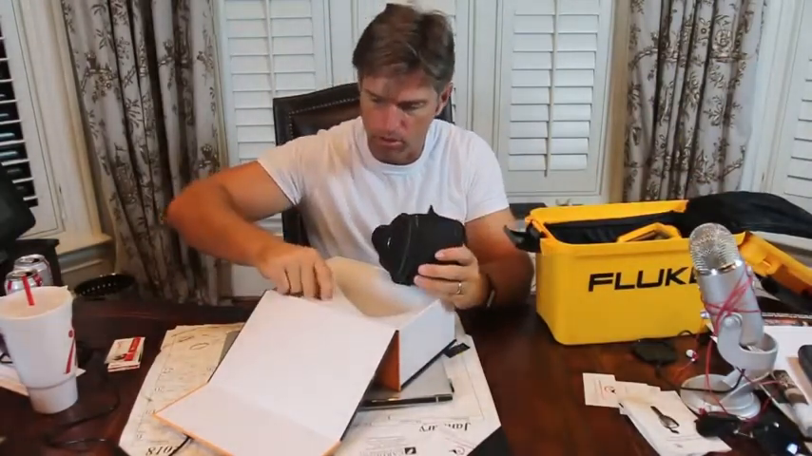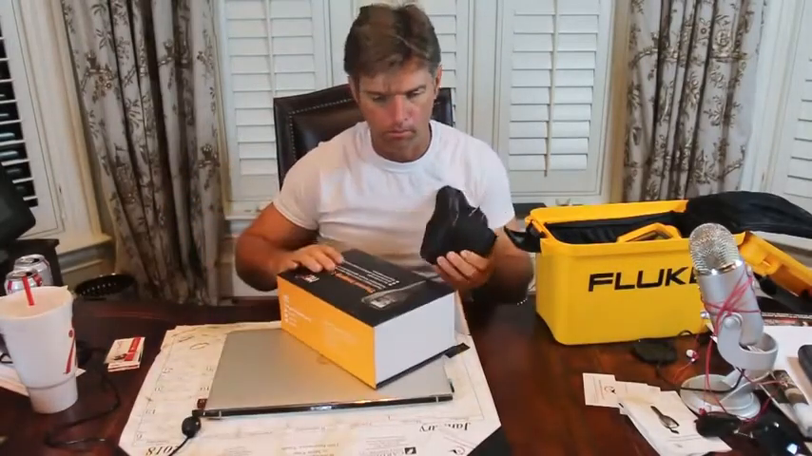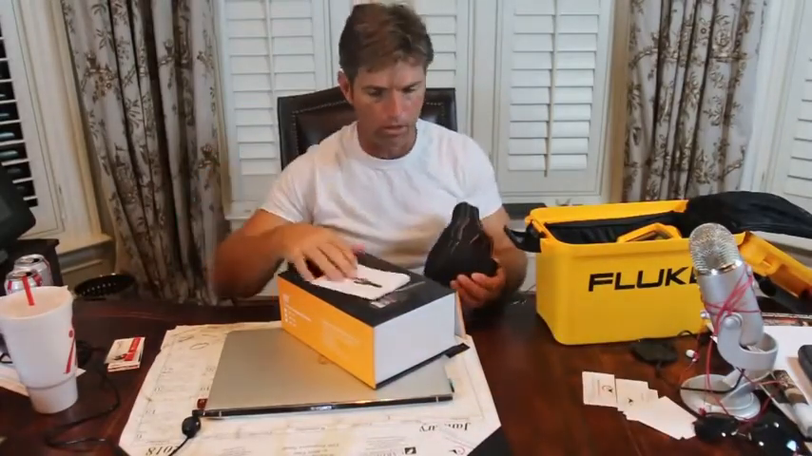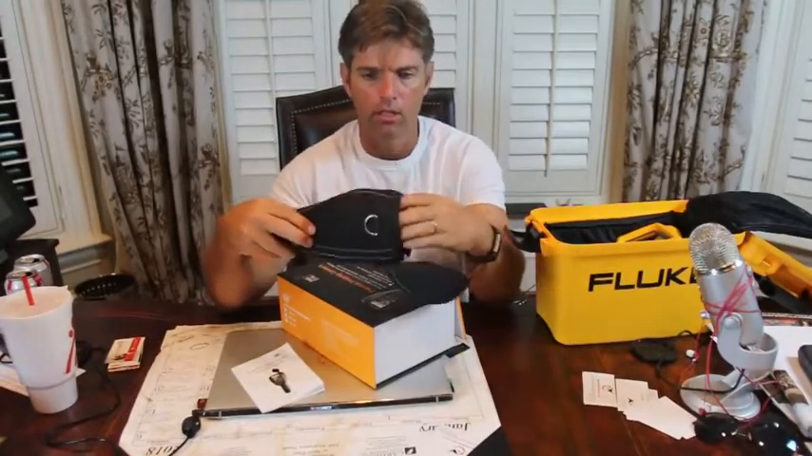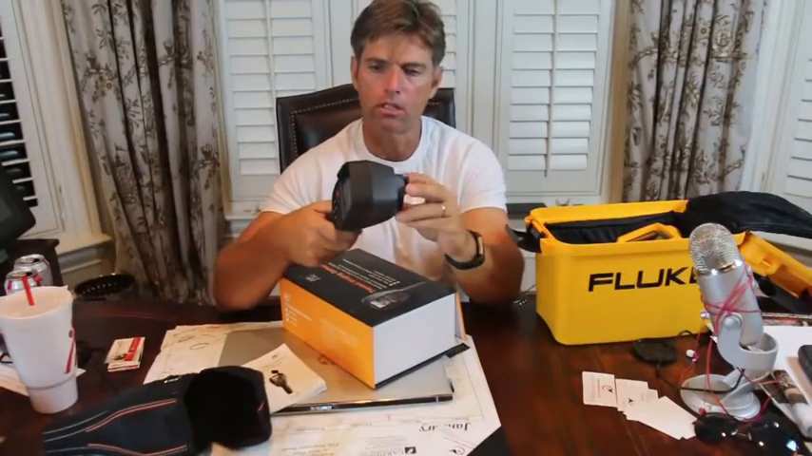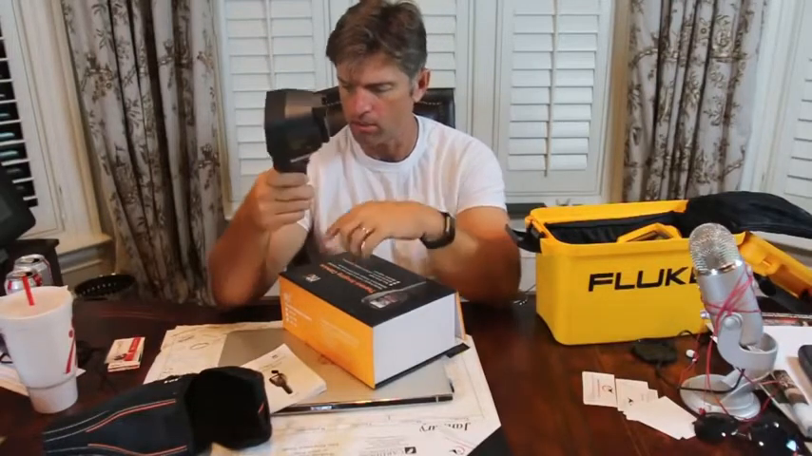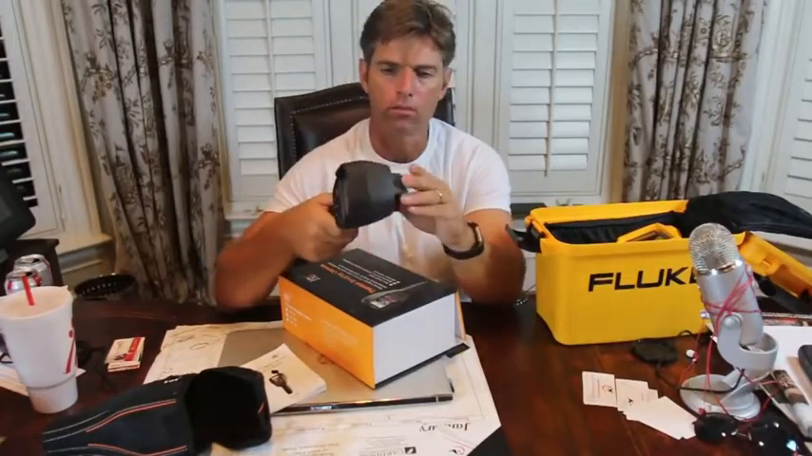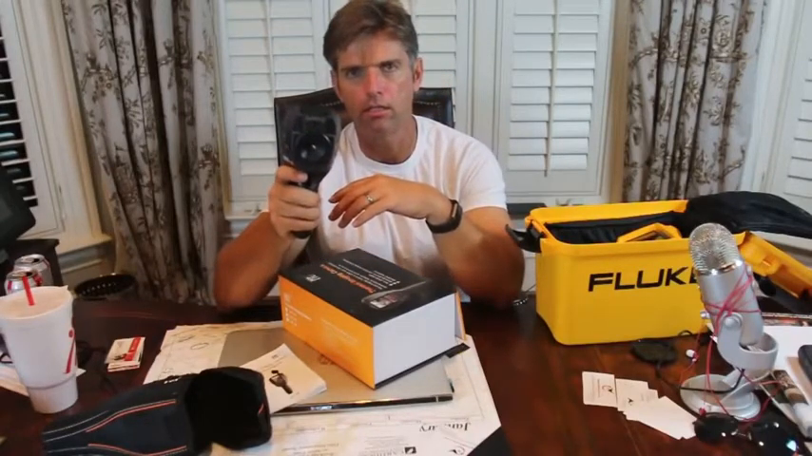It also comes with your rechargeable cable, all a lot smaller. And the little instruction book also comes with it. So we're gonna eventually test it out and everything. But you can pull it out. This is it, the HT18. HTI, no wait a minute, HTI is on the box. It's HT18 thermal imaging camera. Another inspector told me about this, Devin Morante, down in Florida.